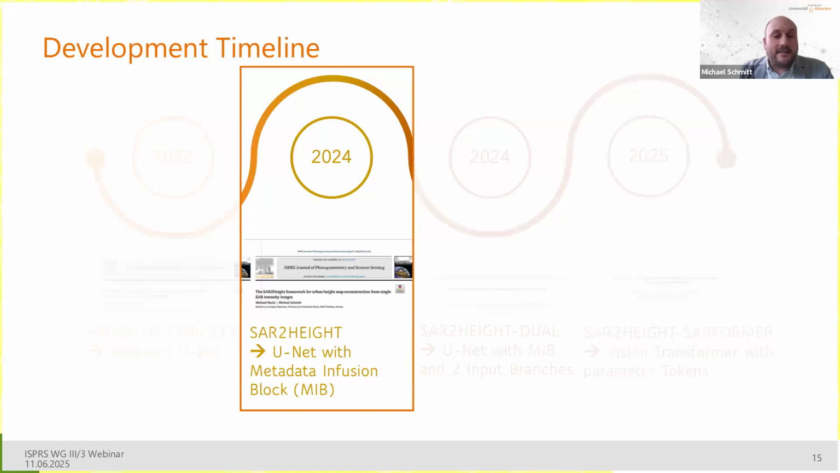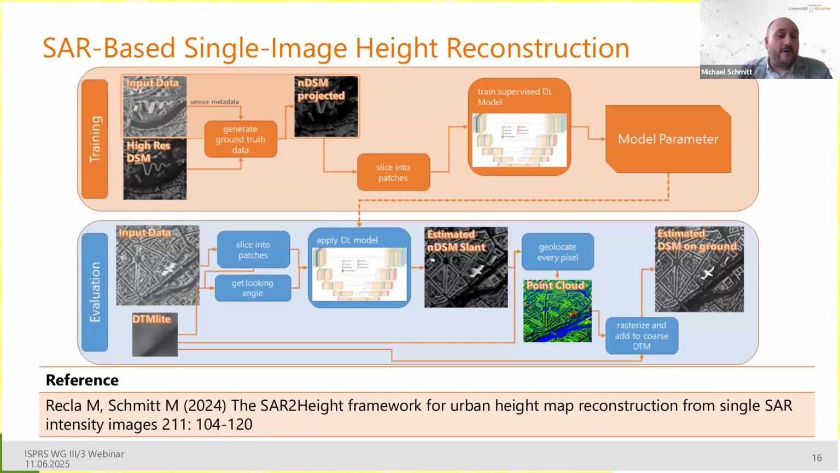Now, let's start with the SAR to height framework, this UNet with metadata infusion block, to give you a few insights about how you can pair SAR expertise with deep learning to create efficient models. The overall framework is like this here. It's very typical. Everybody knows this. You have first a training stage and then an application stage, or here called evaluation stage. And what happens in the end, I pretty much want to show it's not all deep learning. There's also a lot of pre and post processing that needs domain expertise.